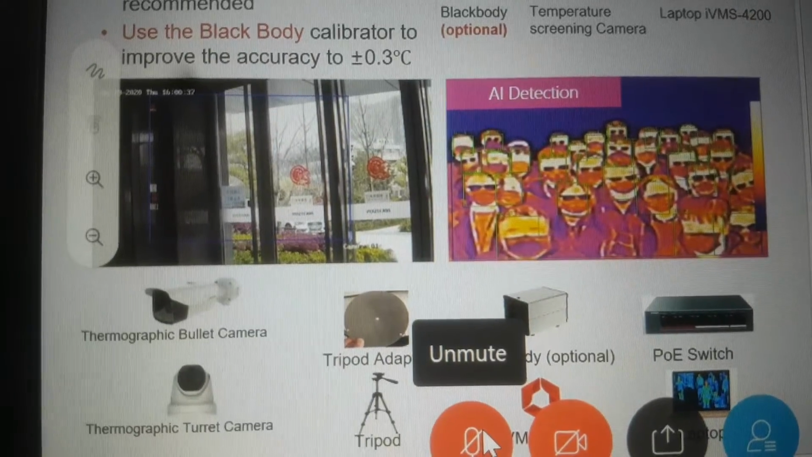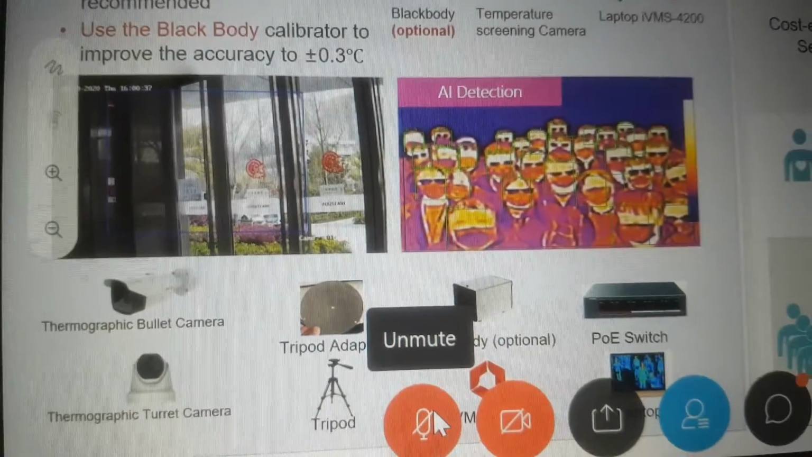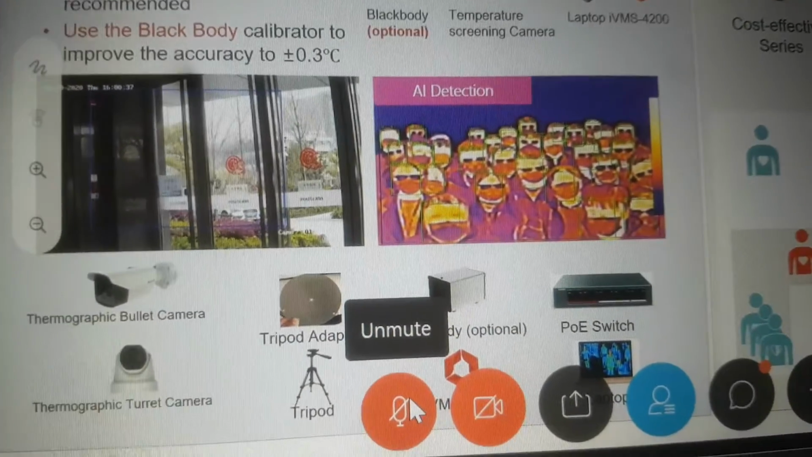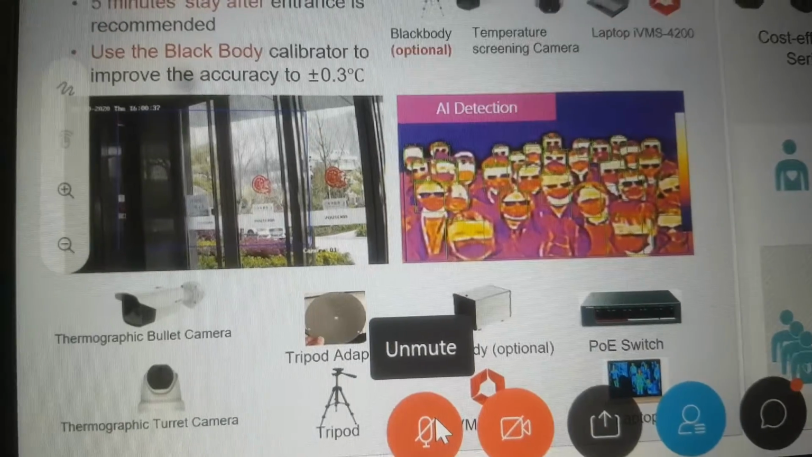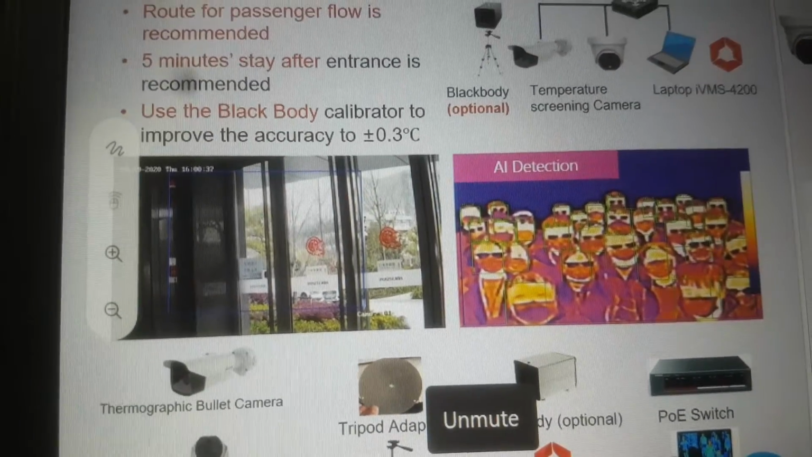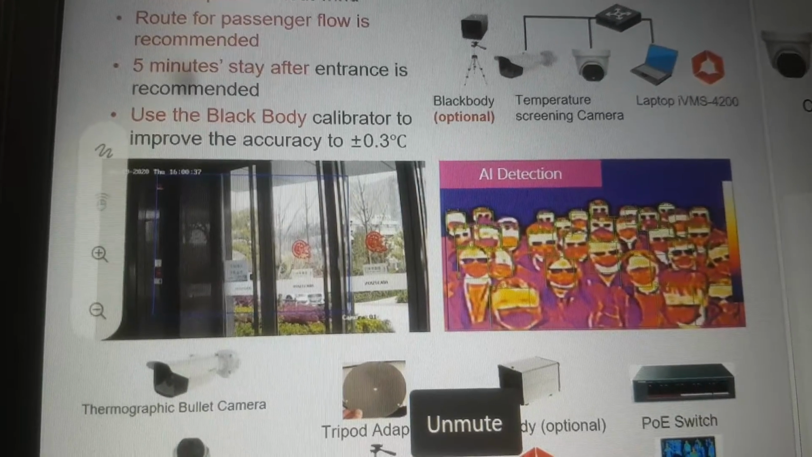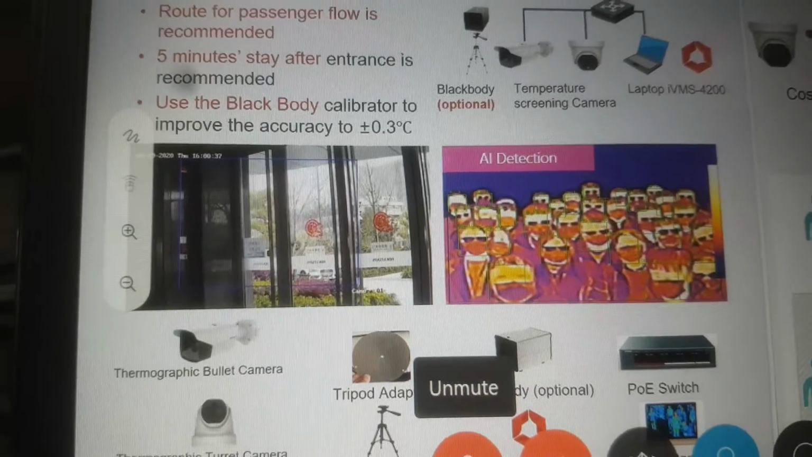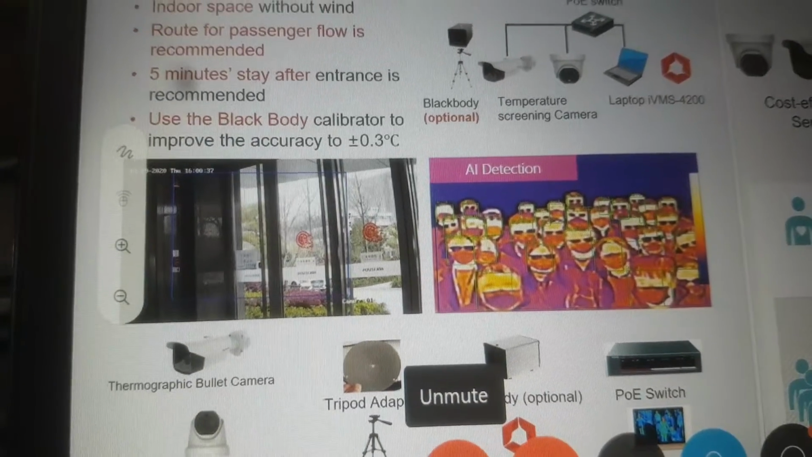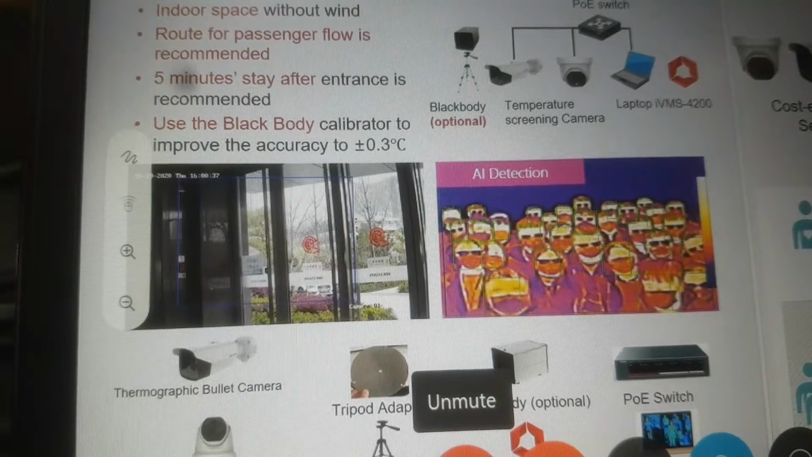And for the 6 mm lens, we can go up to 3 meters. Our camera has an accuracy of 0.5, which you can improve up to 0.3 with the help of a black body. The normal temperature measurement range is 30 to 45 degrees, so if a person comes with a normal temperature of 37 degrees Celsius, we can measure that.